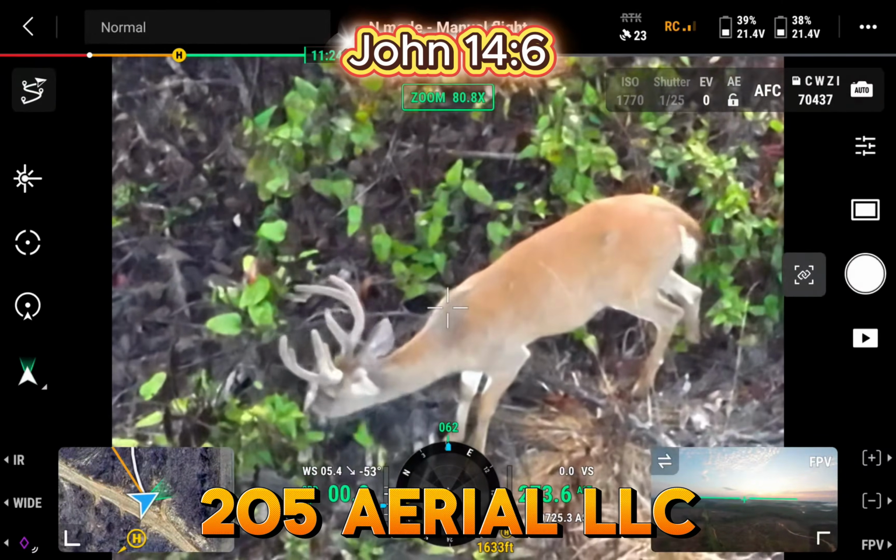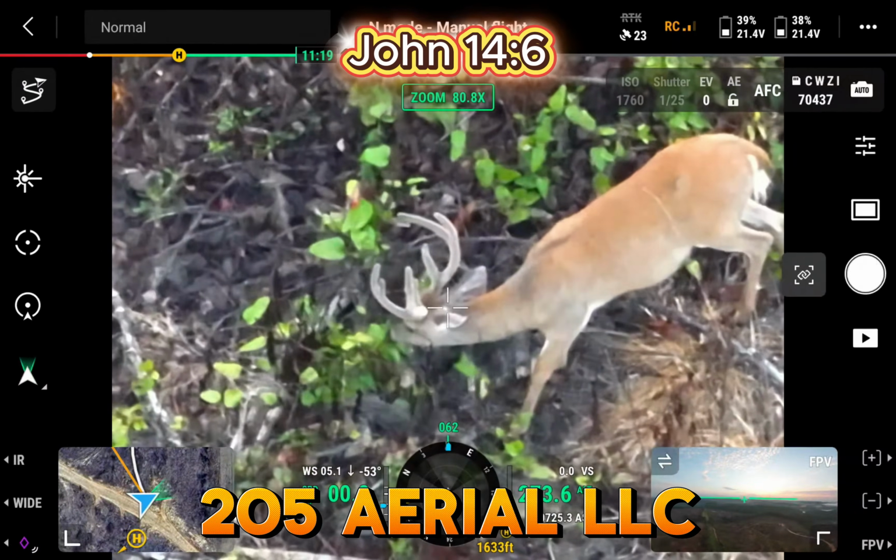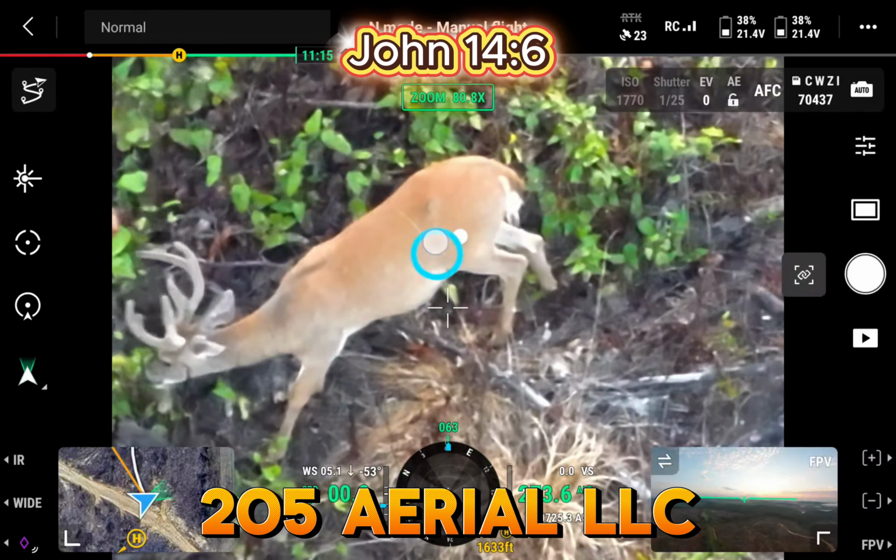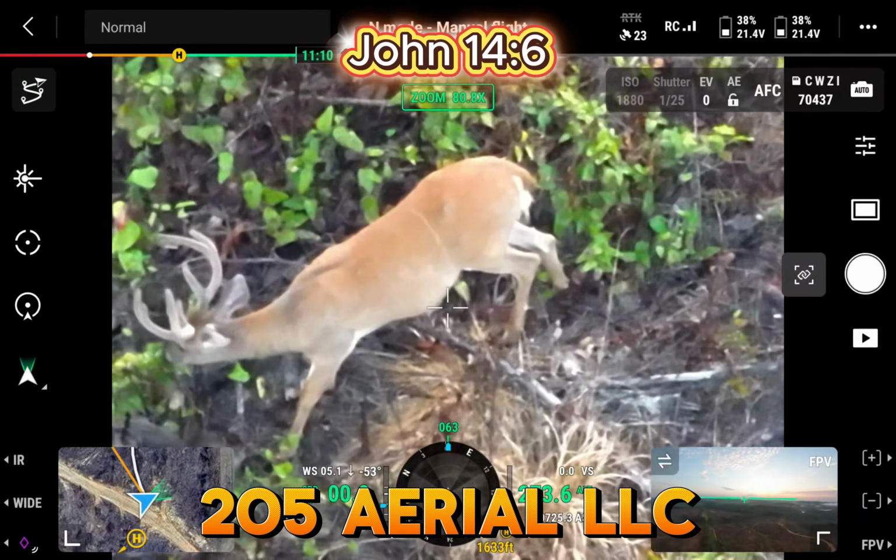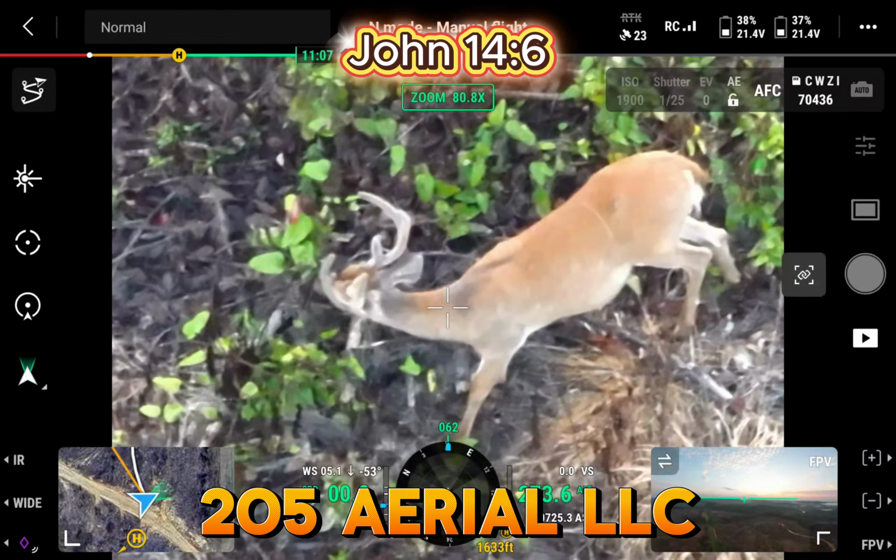I'm not gonna lie, from that view right there. So if you look at how he's filled out, look at his belly. I don't know if it's going to show it, but it's not really sunken in like a 3-year-old. May just be the particular angle that I have of him.